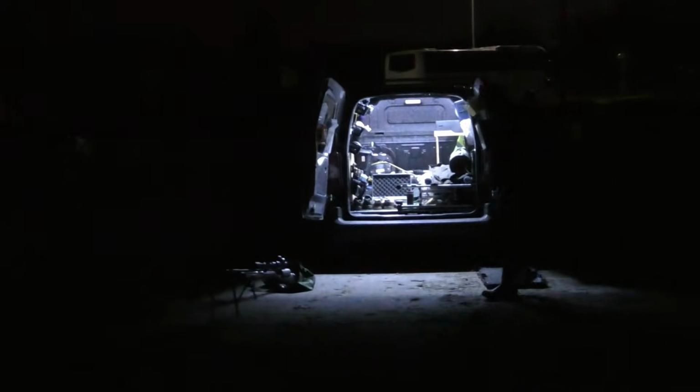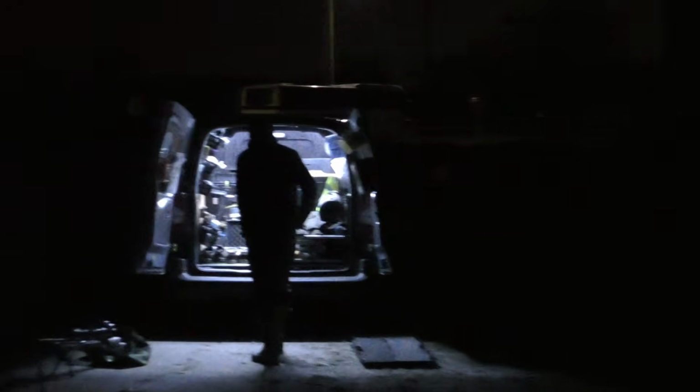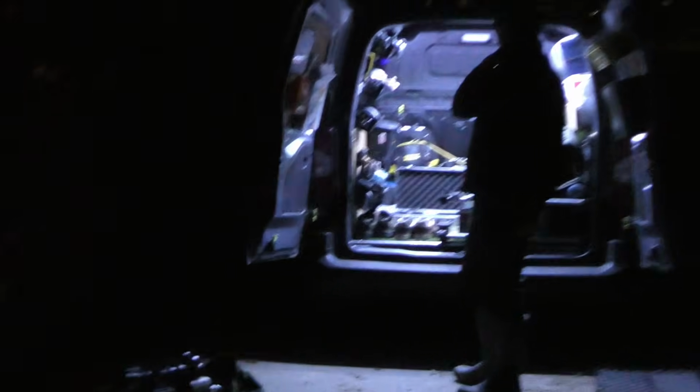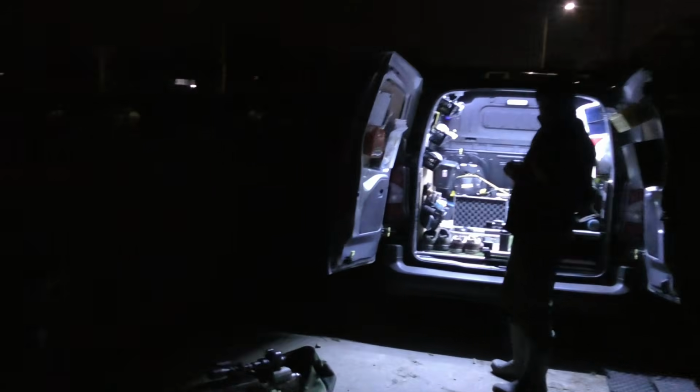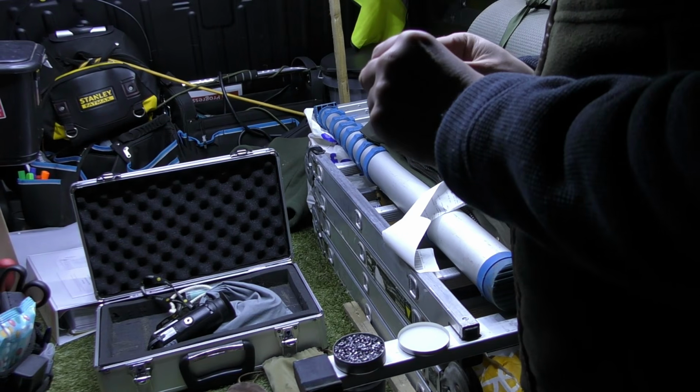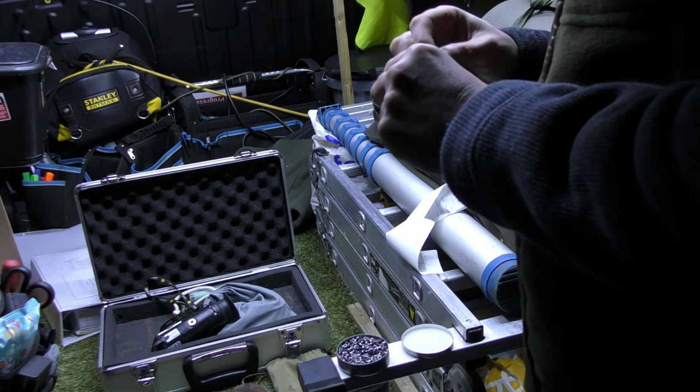Yeah, me and Lofty are very alike. We both always run out of pellets in our magazine. We never count. We always get carried away. But it is what it is. So we've come back to the van, just going to stock up on some pellets into the magazine, and Lofty's going to crack on again.